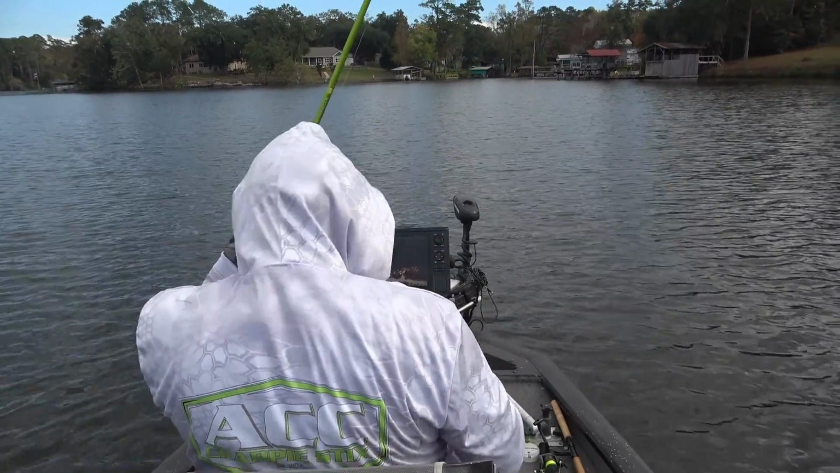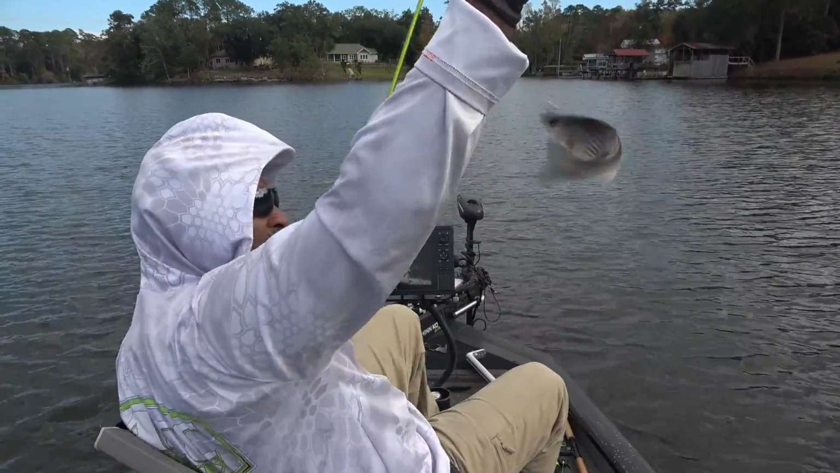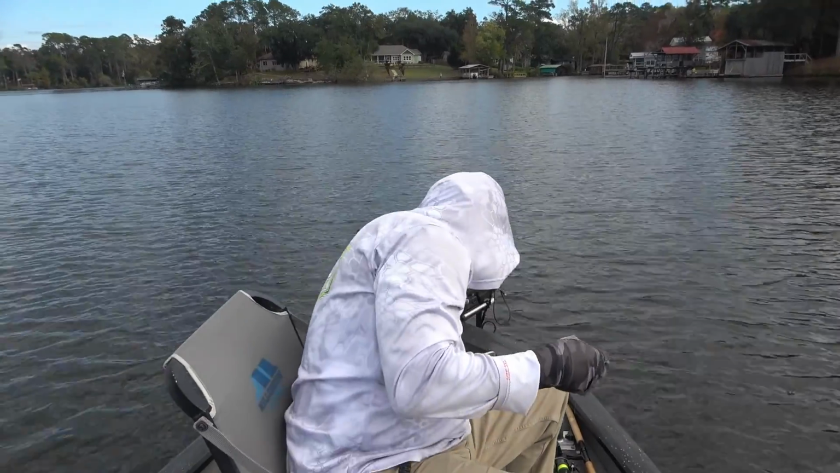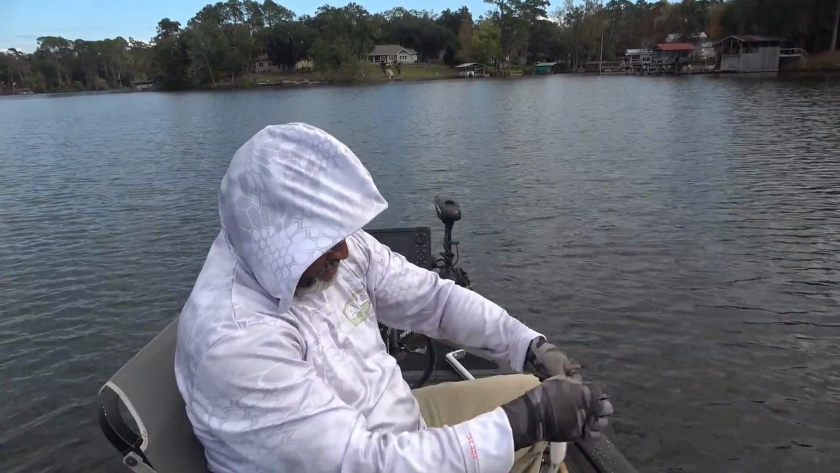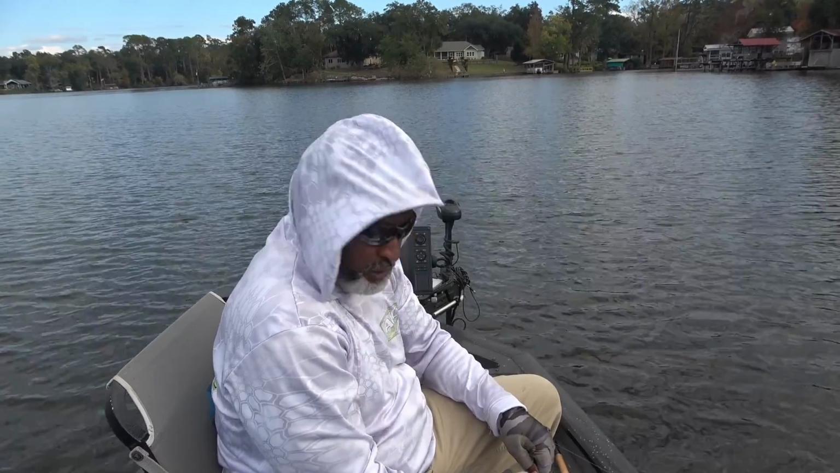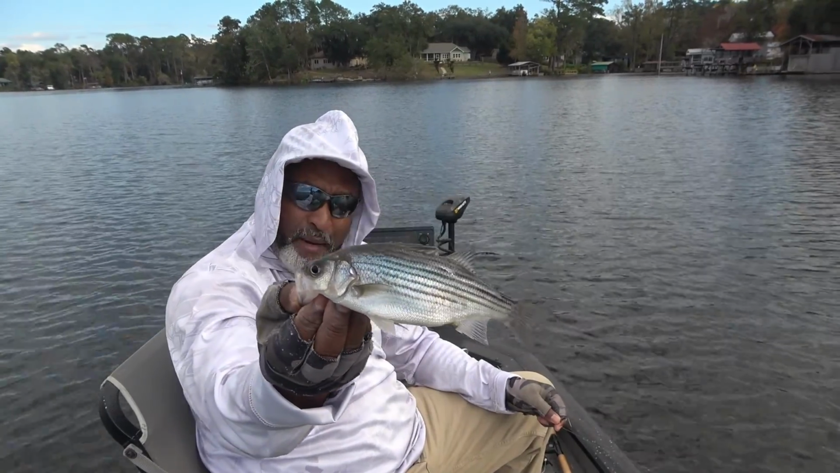Bingo. Nailed him. Now, what is this, a sardine? Look at that, guys, I got a sardine. That, my friends, is a striper. Now, he's pretty small. Stripers don't really reproduce in this lake, so this fish will stop. They probably put him in here as fingerlings, but look, that's a little striper right there. He looks perfect size for about a 10-pound bass bait to me.